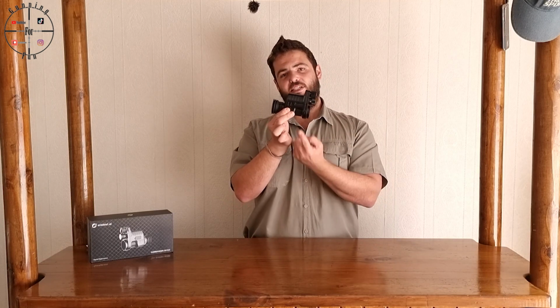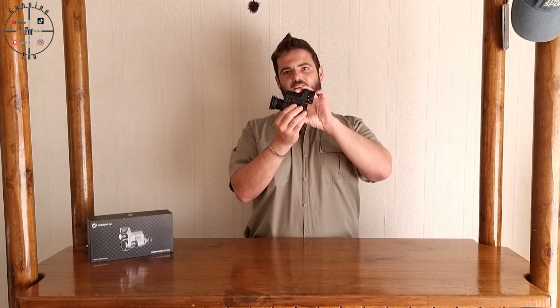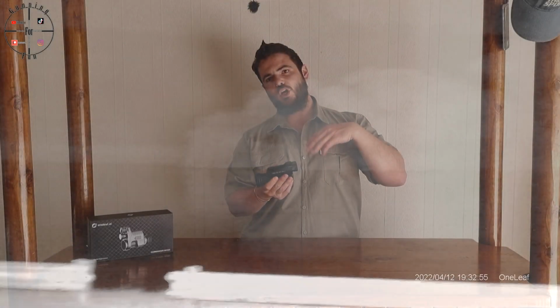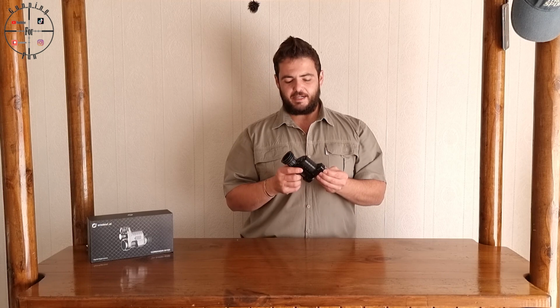So you have some adjustment there, and there's also the little infrared. You can push in to make it a bigger and wider spot, and then you can pull it out to focus the infrared beam a lot better, especially if you're on your scope and a bit longer ranges.